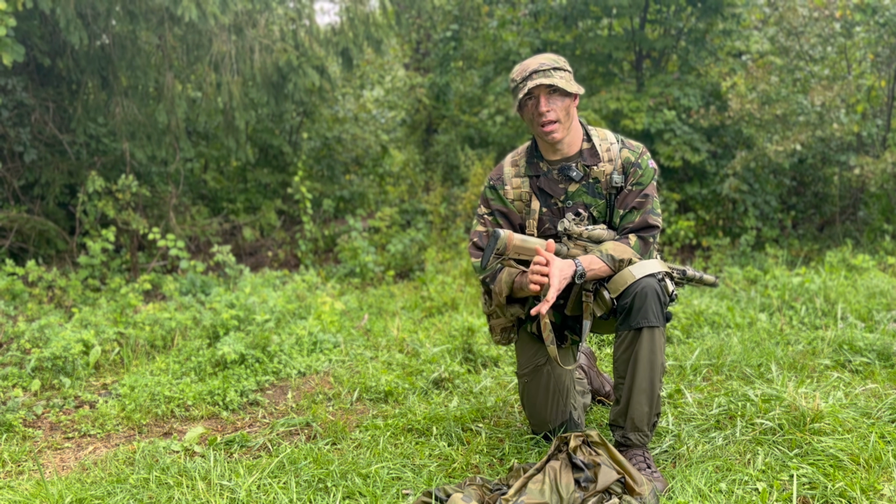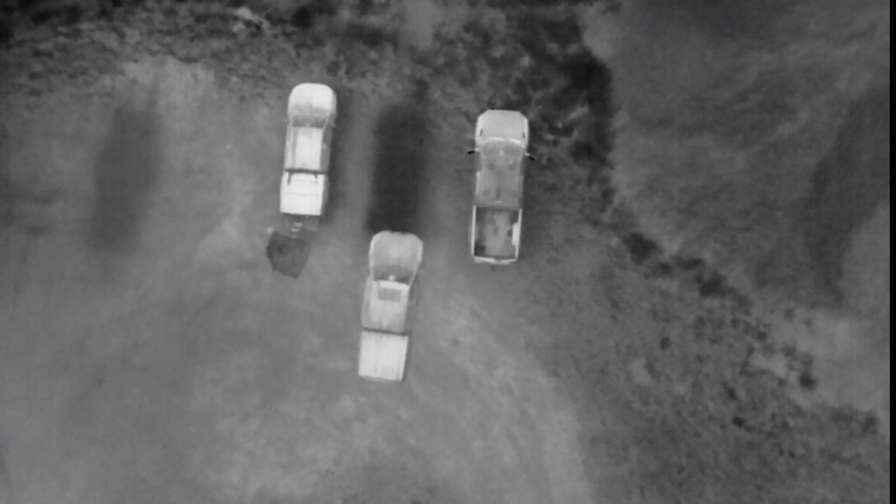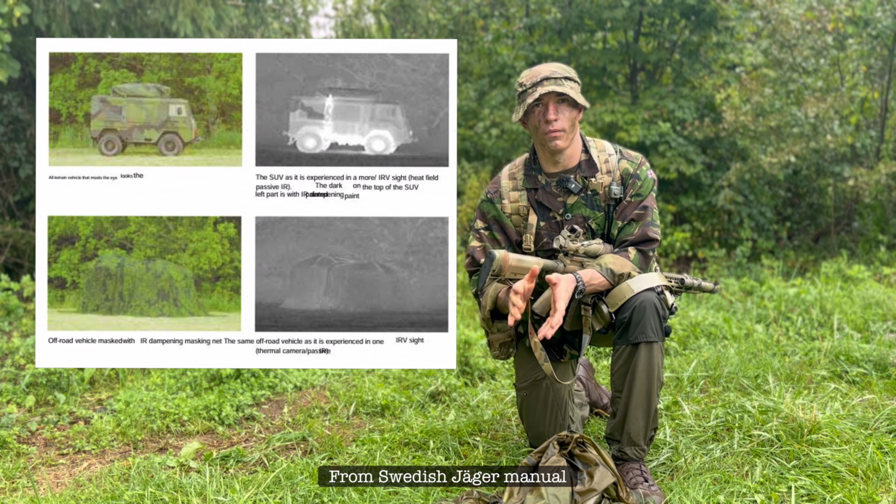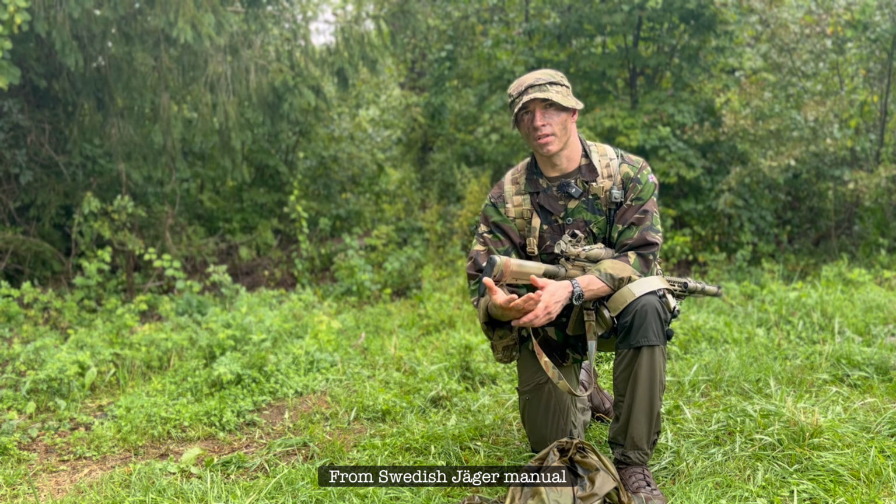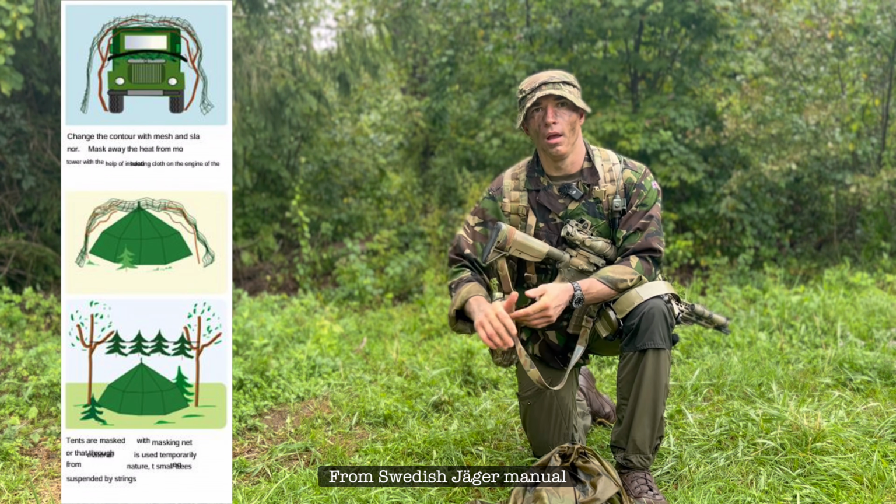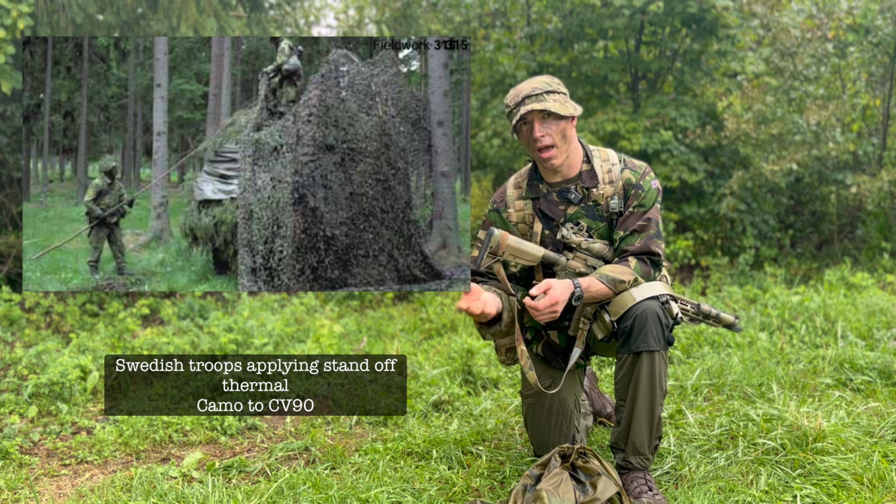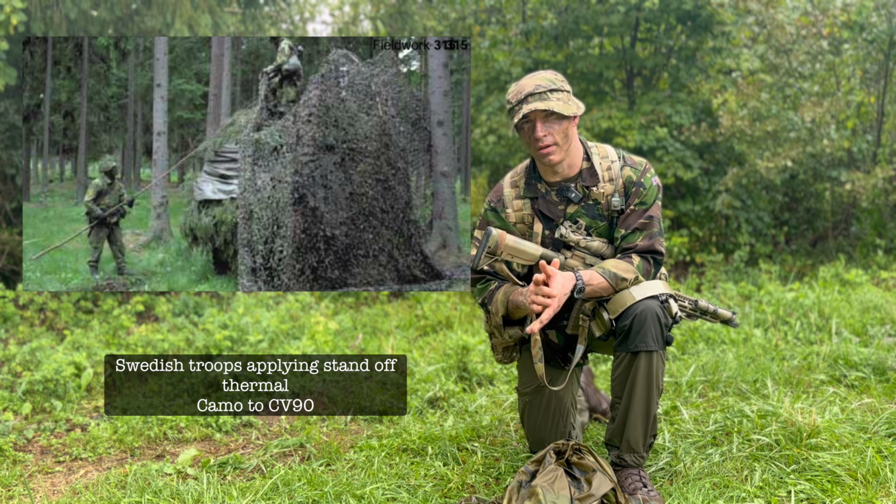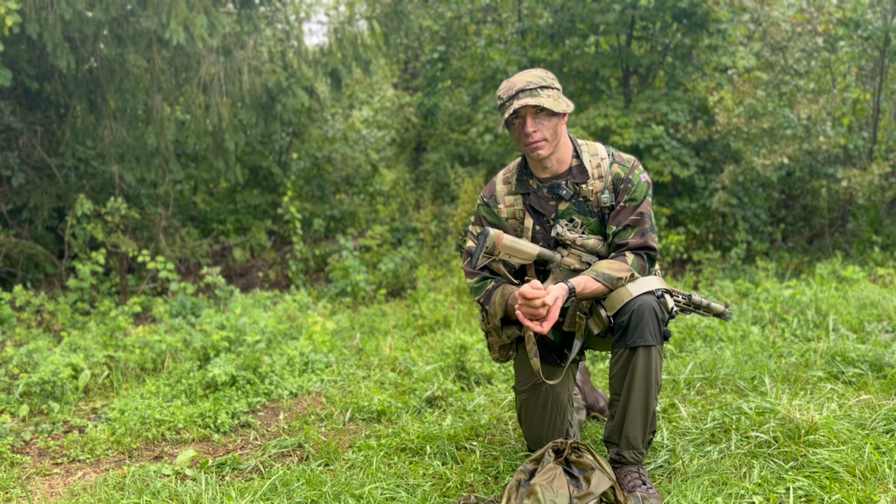We're going to demonstrate here the difference of a heat mark left by a vehicle, using a very simple method with, again, our wet poncho. We're going to open the hood and put that poncho over. If you have time, cut down trees and put those over and around the vehicle. You want to face the vehicle into the wind direction also. This is going to help with airflow, getting all that hot air out. It's not a foolproof method, but it's another way that you can hide those vehicles.